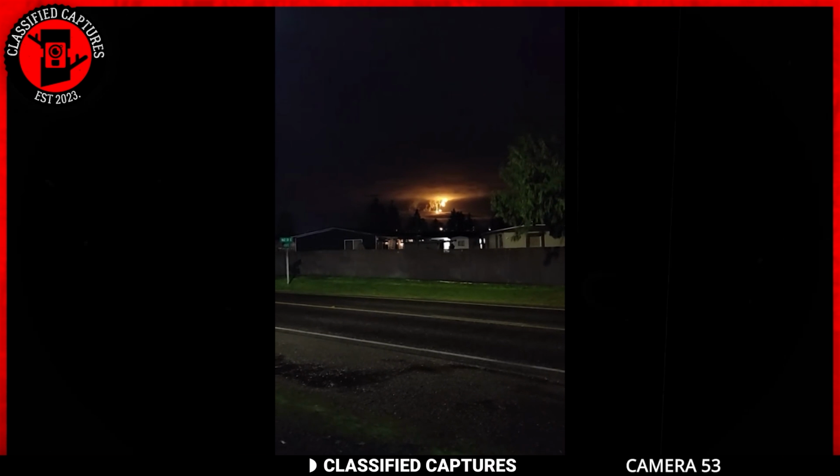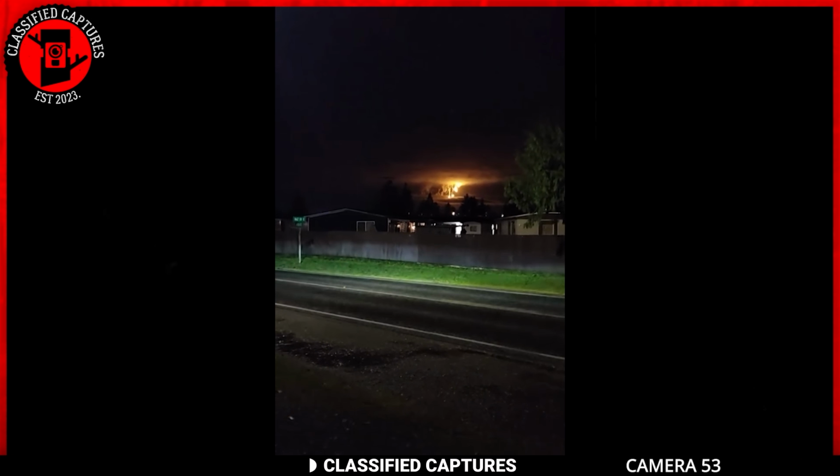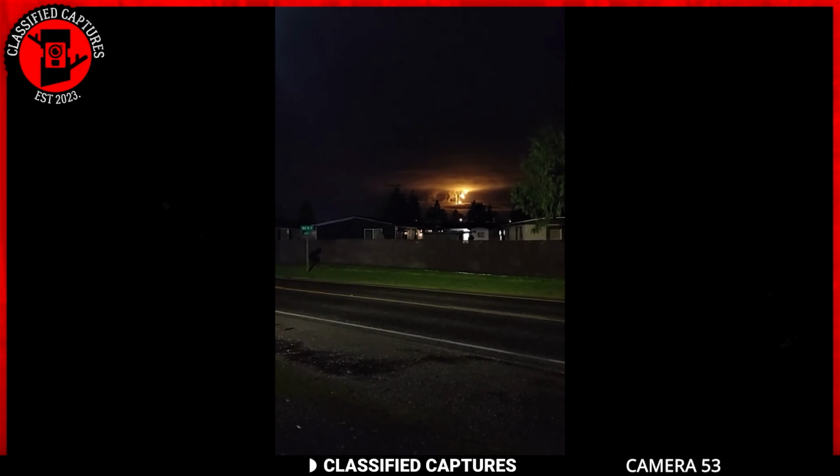What do you think? The phone doesn't even do it justice of what we're seeing. Oh, there's another one. Yeah, they're falling out of the sky. Look, that one's just sitting there.